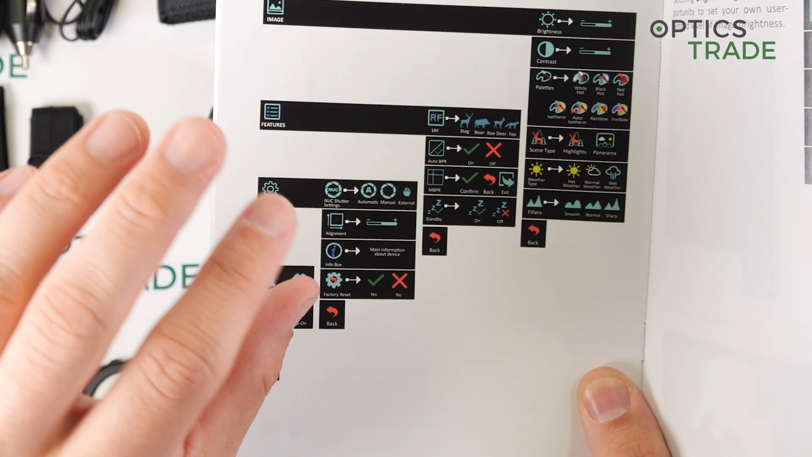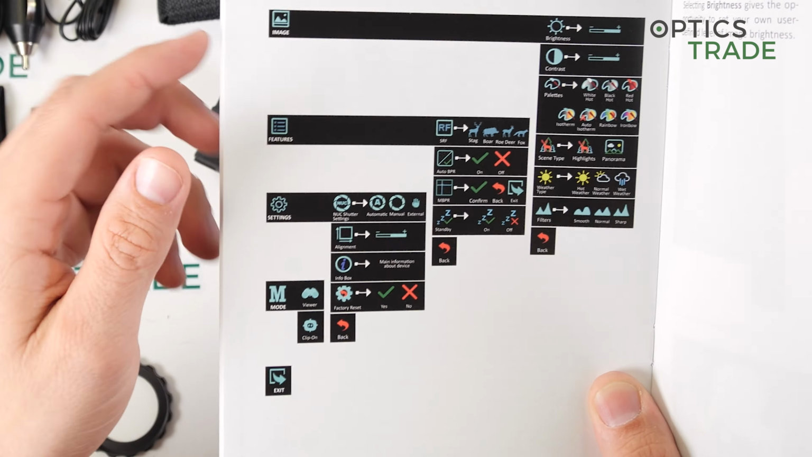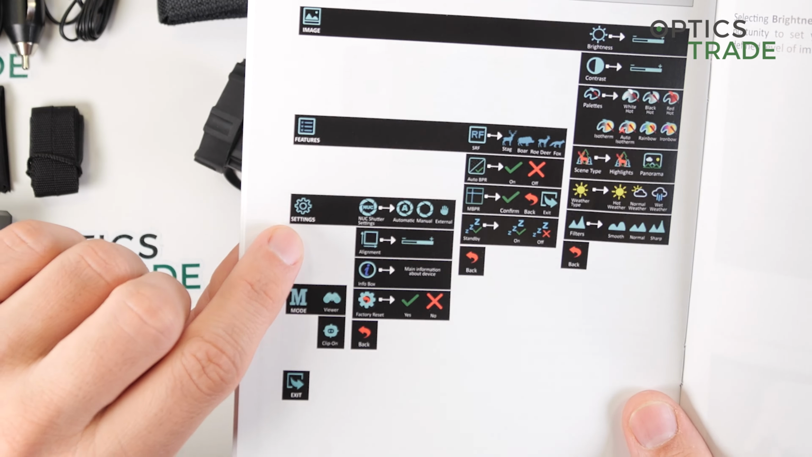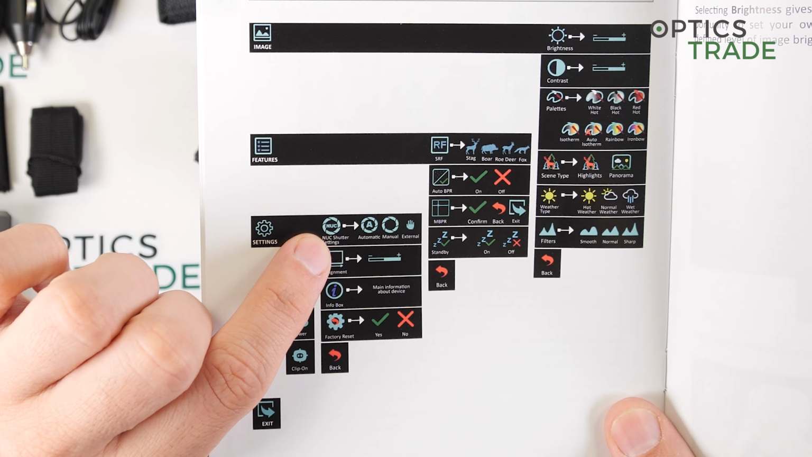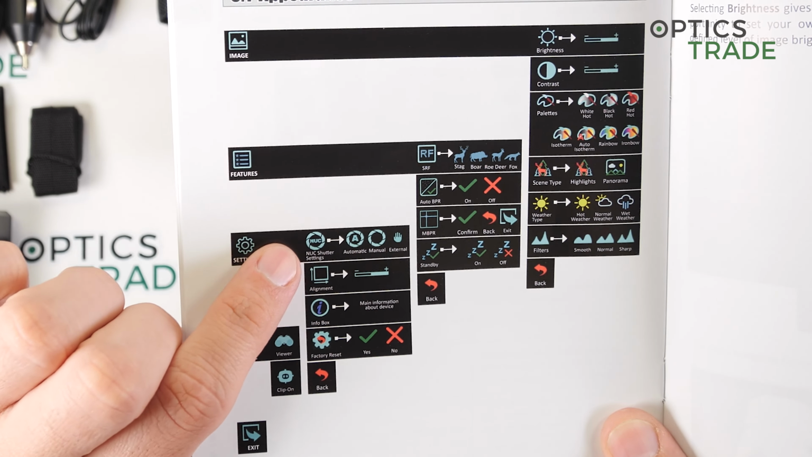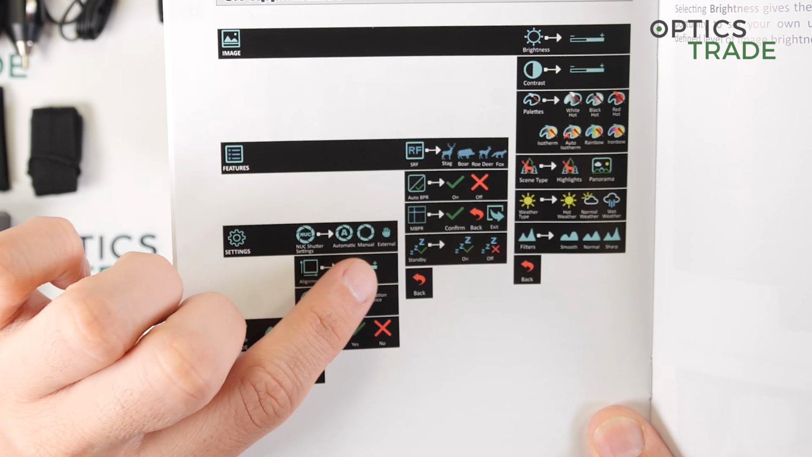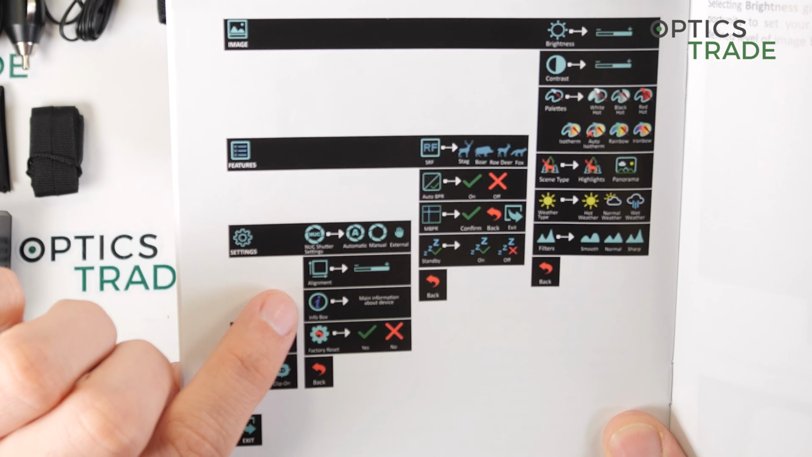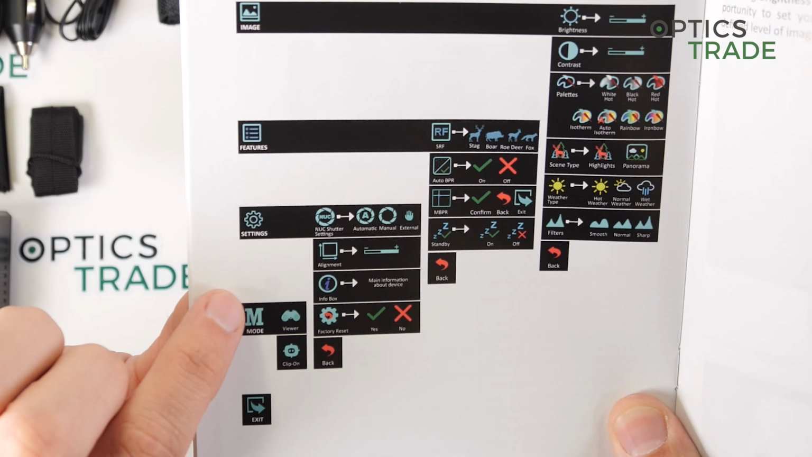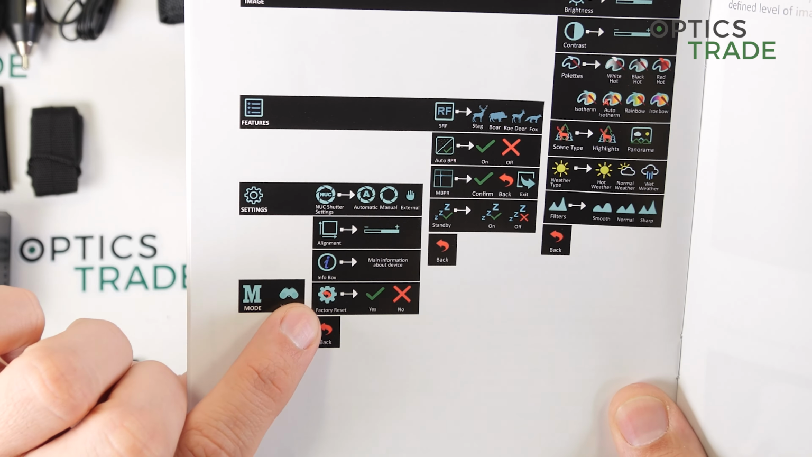If you tilt the device in any direction, it turns the device off. Then some additional settings for the calibration, as I said, automatic, manual, and external. Then the alignment of the image, some info about the device, and the factory reset.